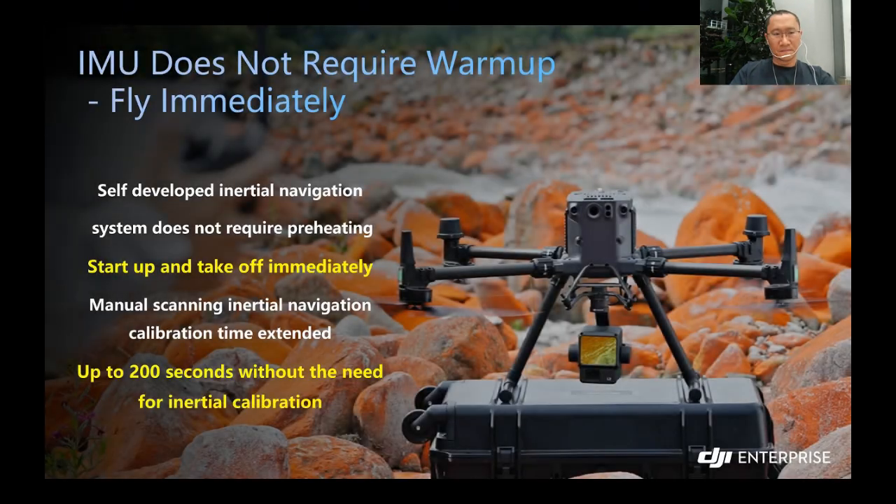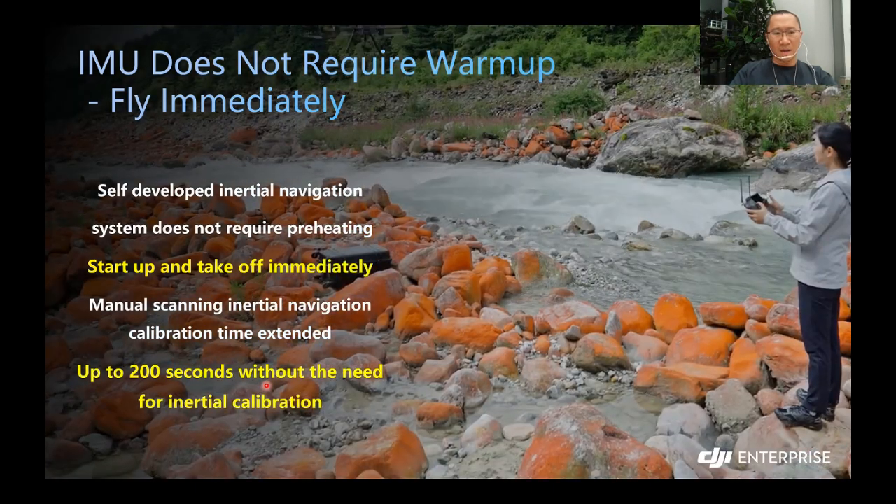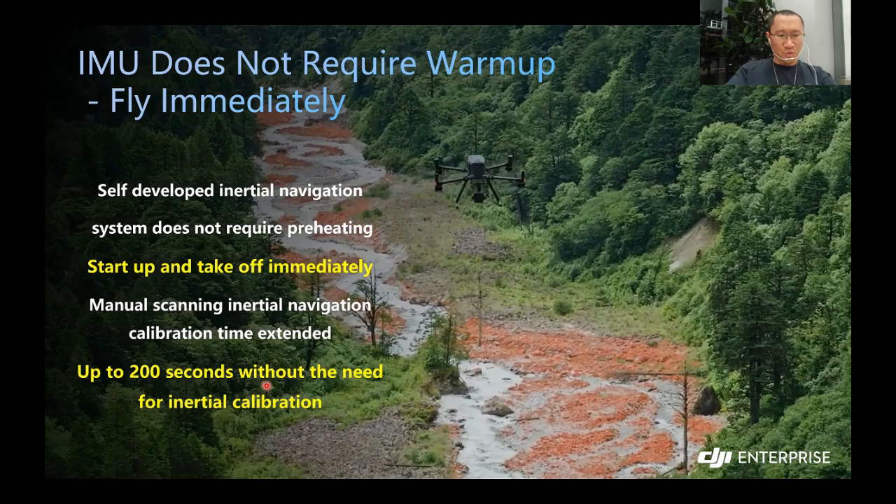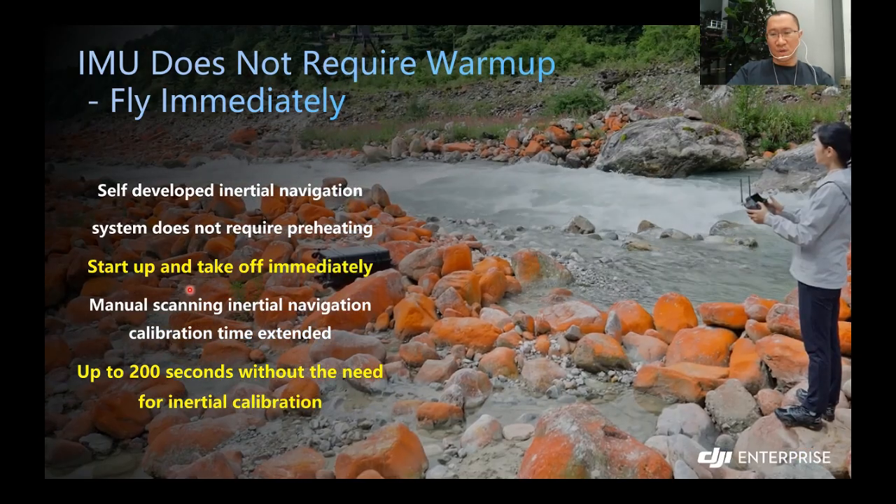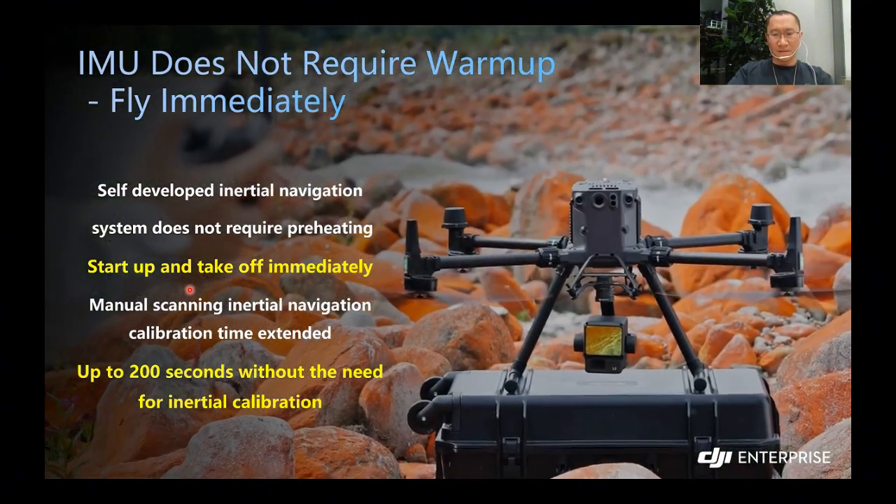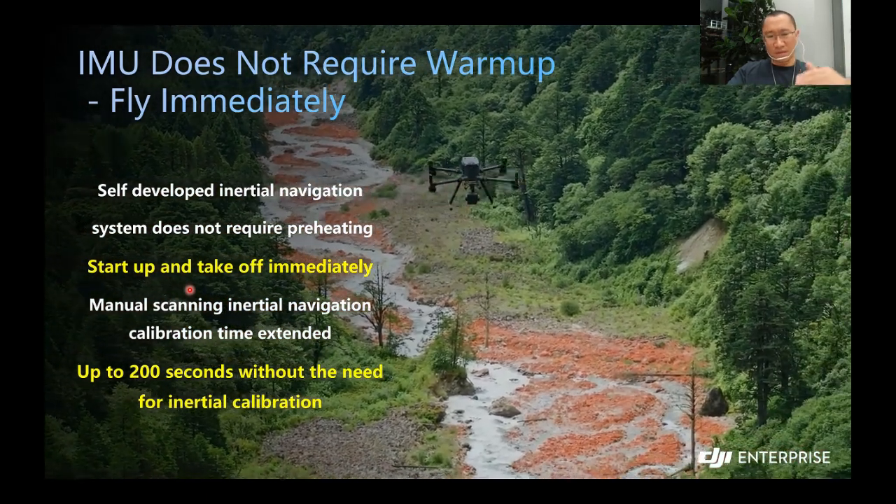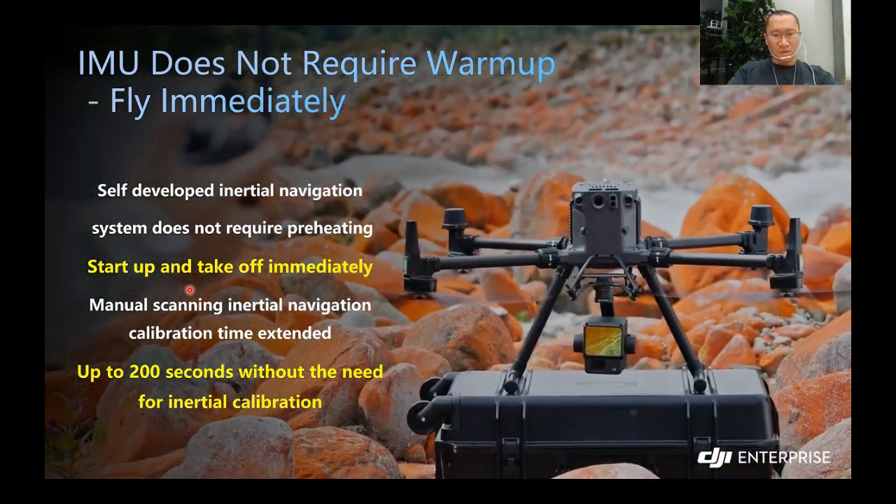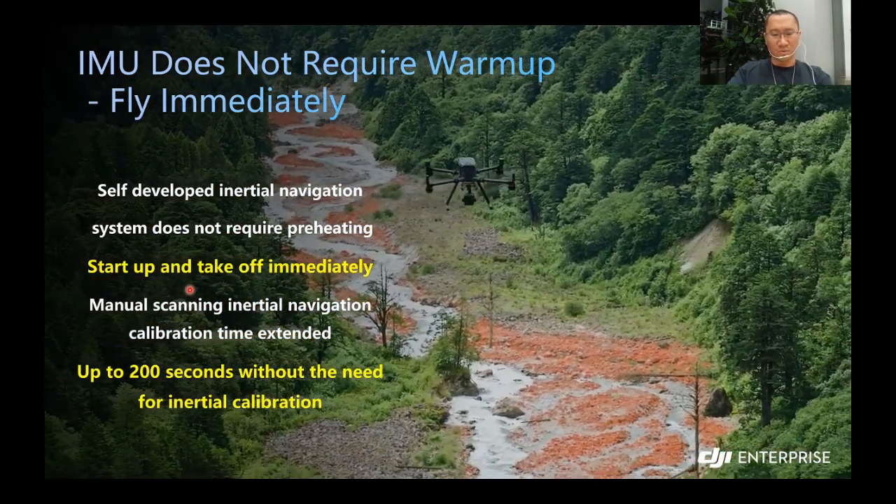The IMU now does not need pre-warm up. It means after the drone is starting up, you can take off immediately. So no need to wait on the ground for 3 or 4 minutes, just like in the past with L1. So now you can take off immediately. In this way, it can save you a lot of time during the preparation.